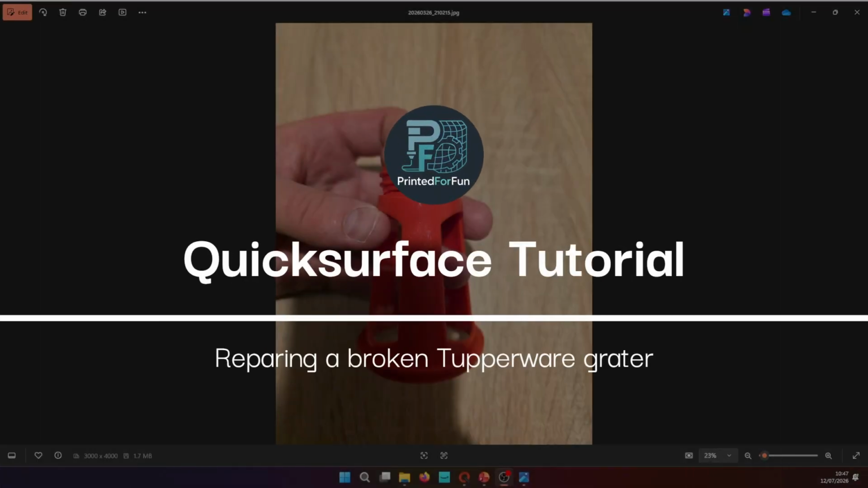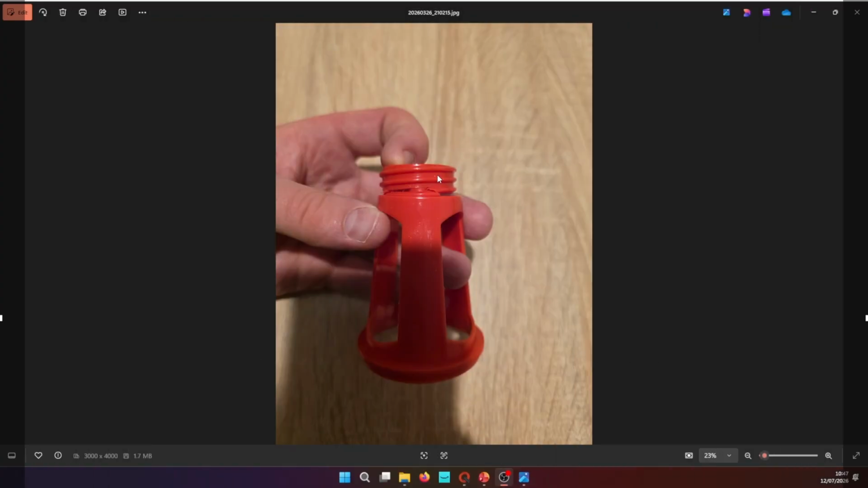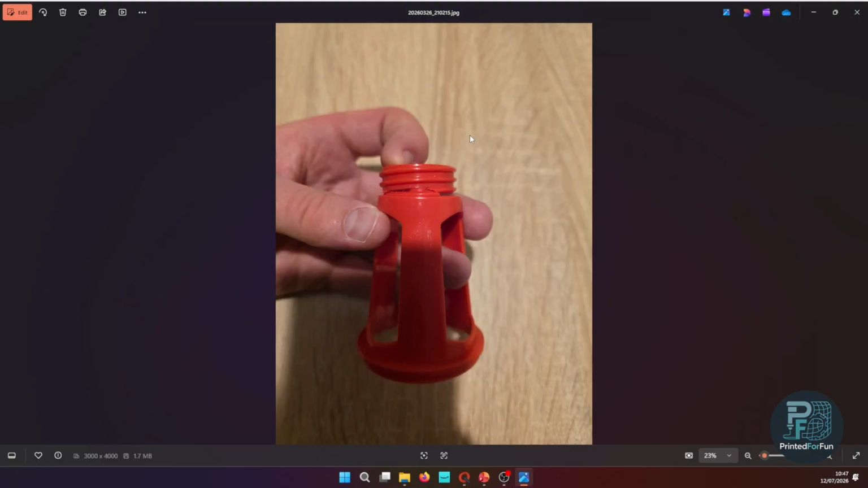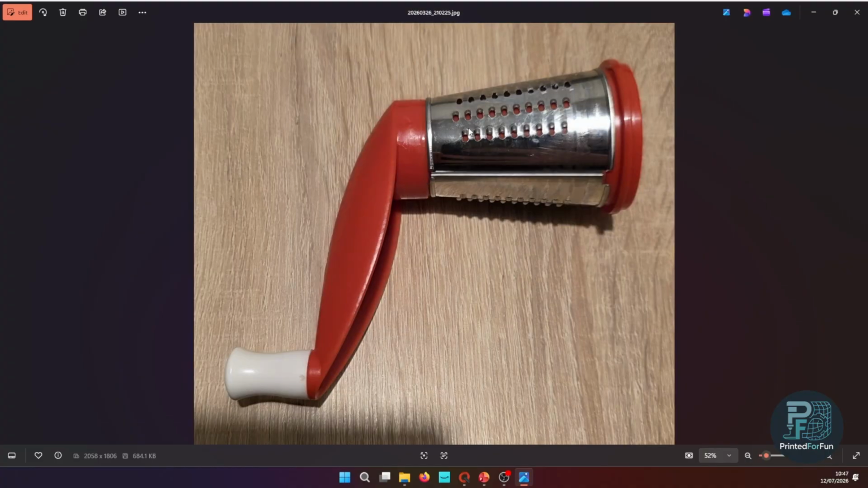Hi, I'm Philip, and in this video I will show you my reverse engineering process of a Tupperware grater. So basically, the issue I had with my grater was that there is this central plastic piece that holds the grating kit, and on the end there is a custom thread that engages with the cranking handle.